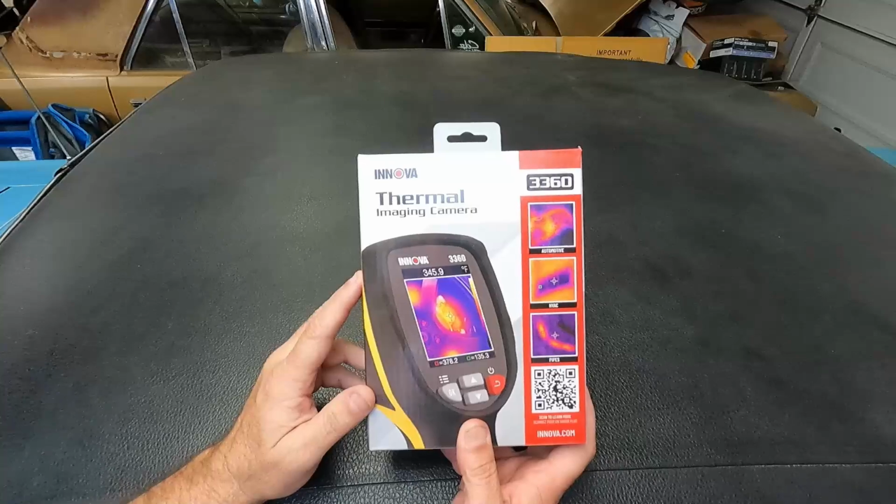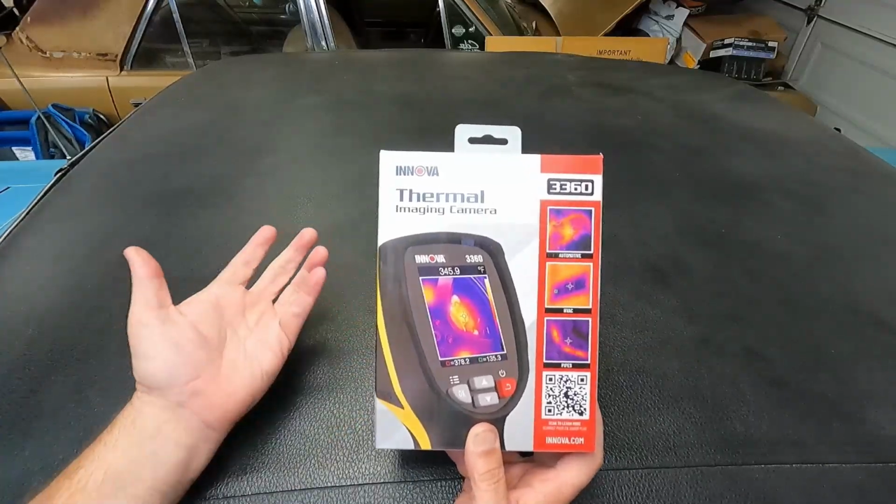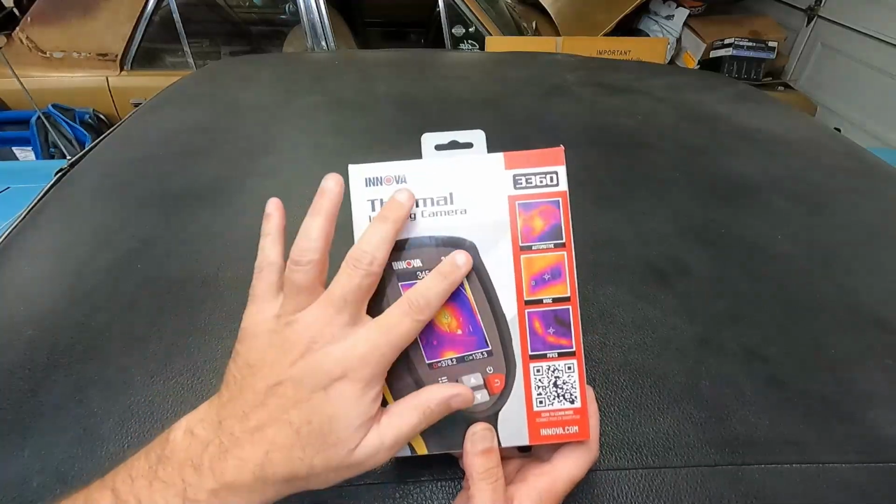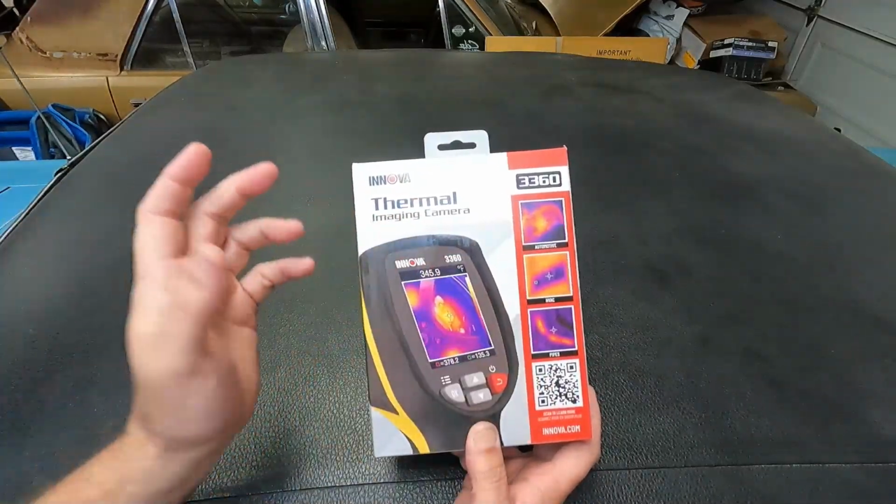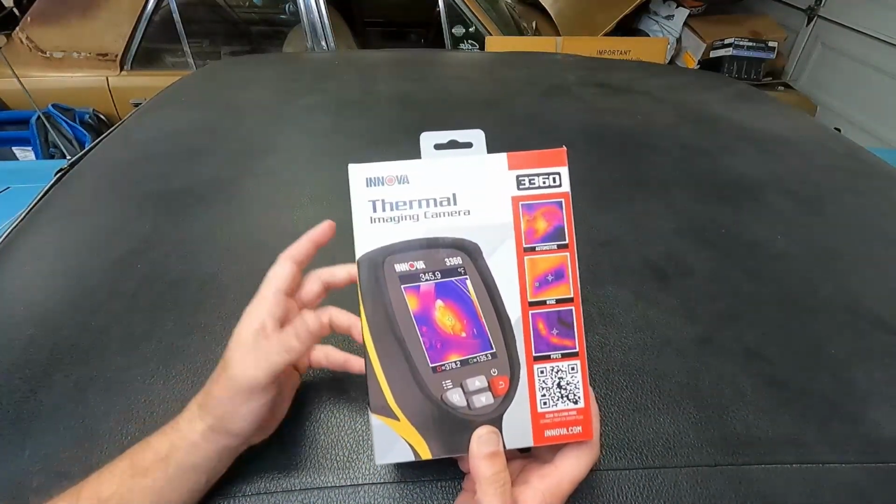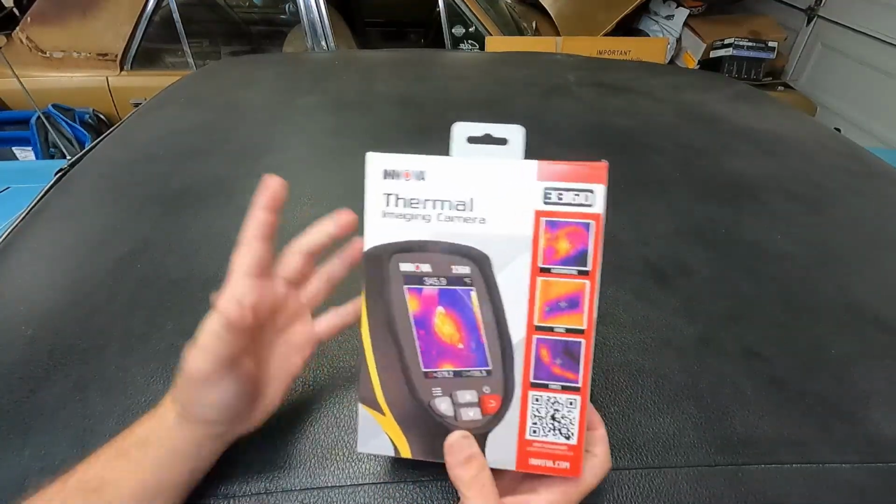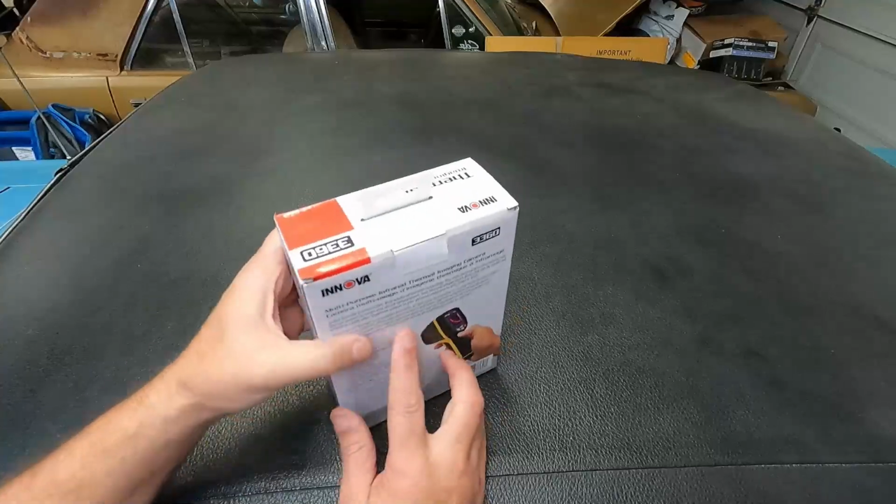Now, I've never had a thermal imaging camera before, or an infrared camera, but I have seen them in a lot of other videos in use, not only on automotive, but also HVAC and around the home, plumbing and pipes and insulation detection and whatnot. Pretty excited to take a look at this and see what it can do. So let's get right into it. Let's just open it up and see what is included.